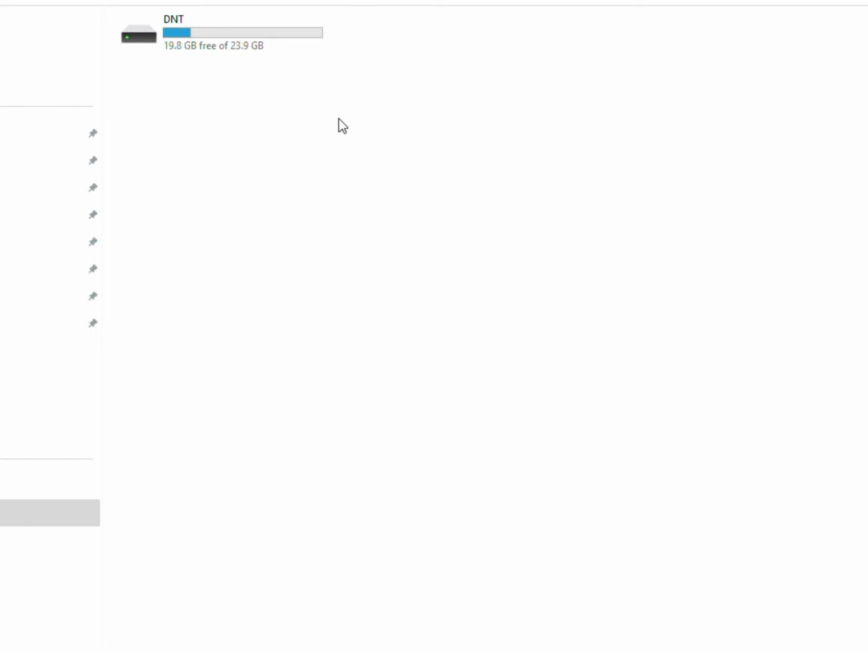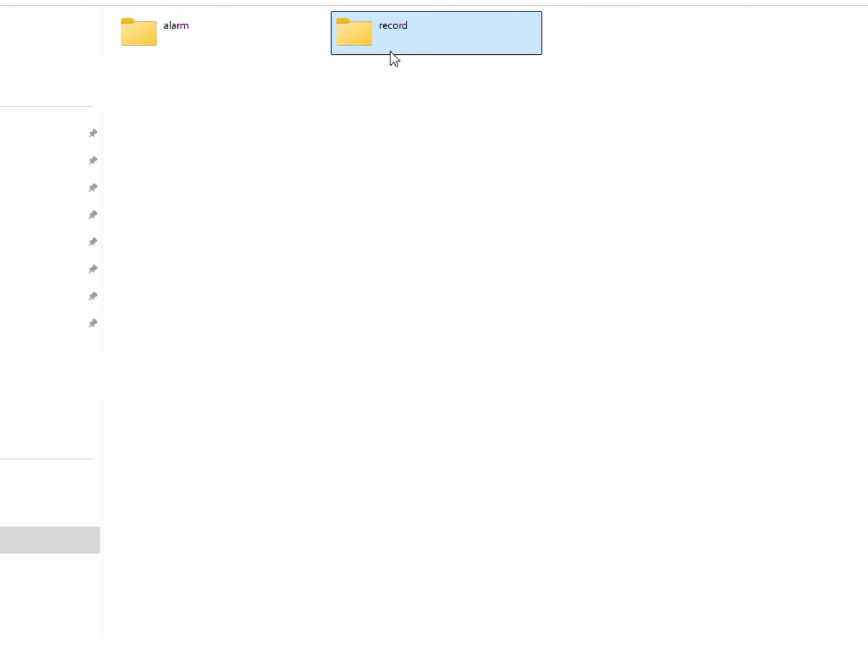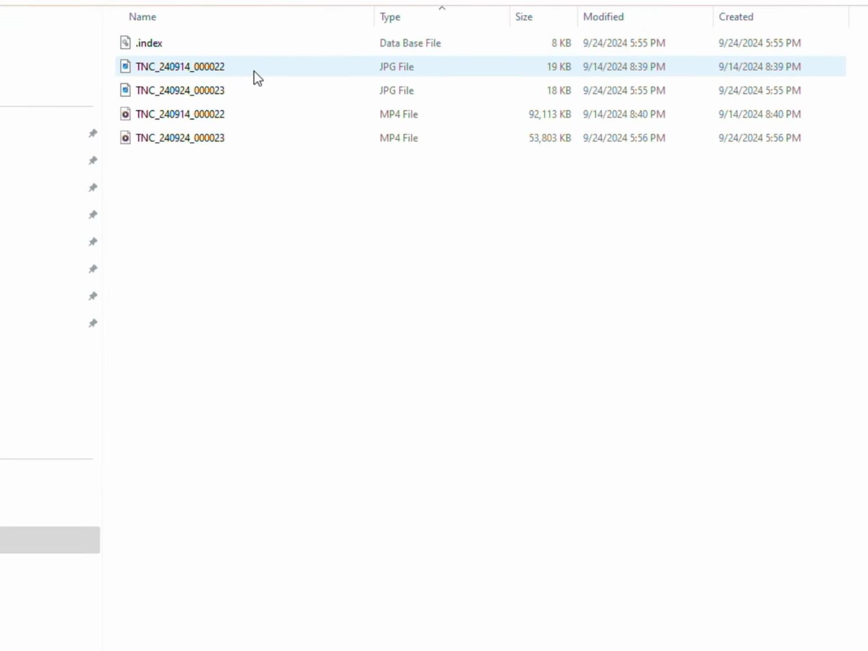And this is what it looks like once you have the scope turned on and plugged into your PC via USB-C, with the other USB end going into your PC. Double click the DNT, you got your DCIM folder, record. You can see you got some photos on here, which this does take, and some video, which I just took with it.